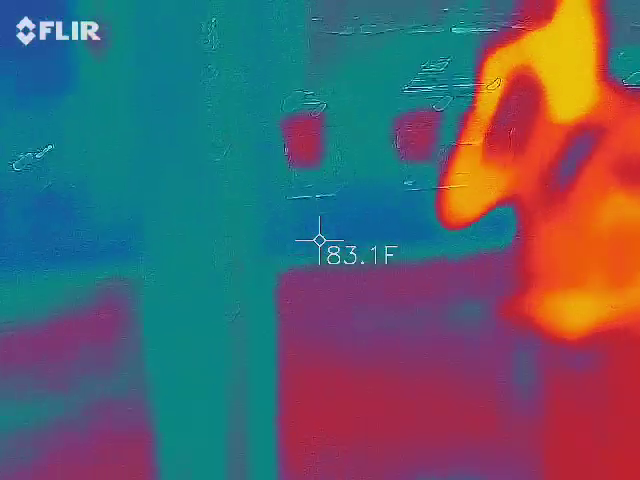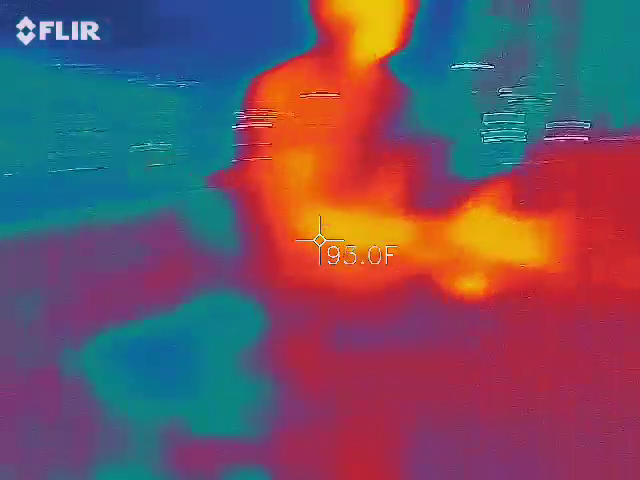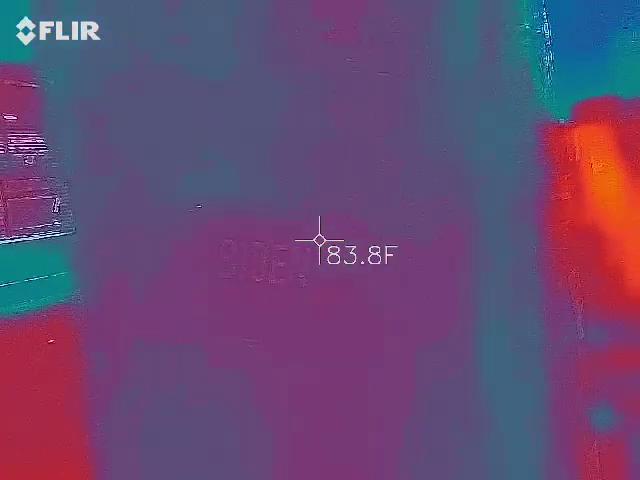Where's my picture taker? I'm sorry, what is your name again? Connor. Connor. So when we get to Lodge Alley, I'm going to have you kind of stay in the front because we're going to try to capture some pictures if nobody's down there.